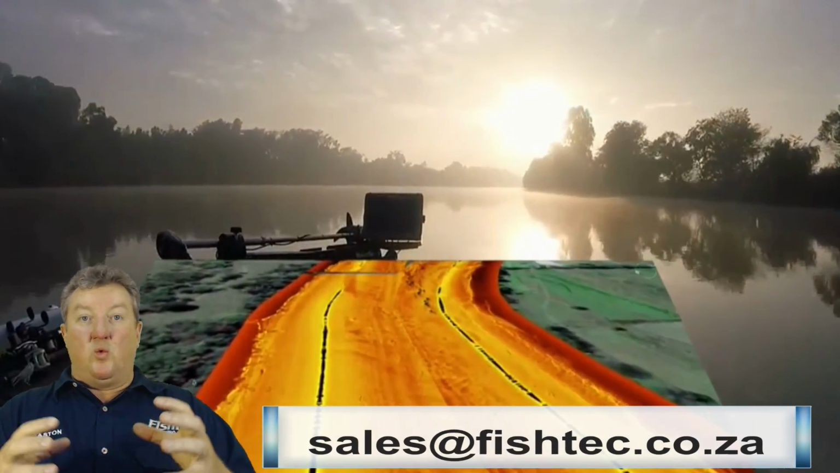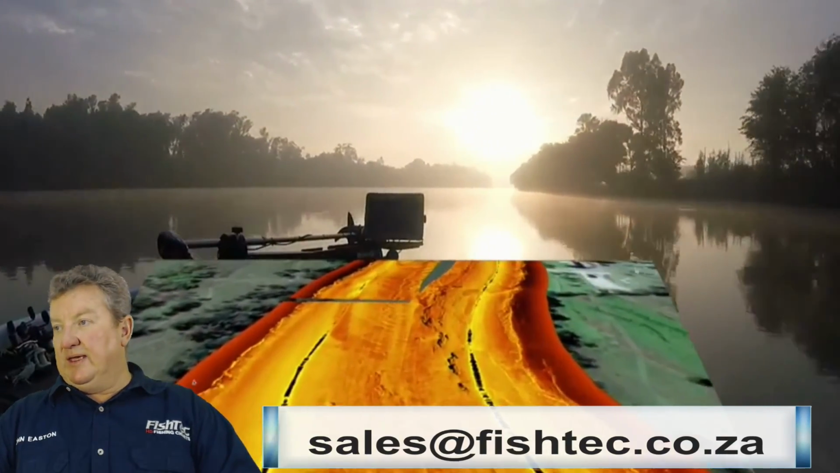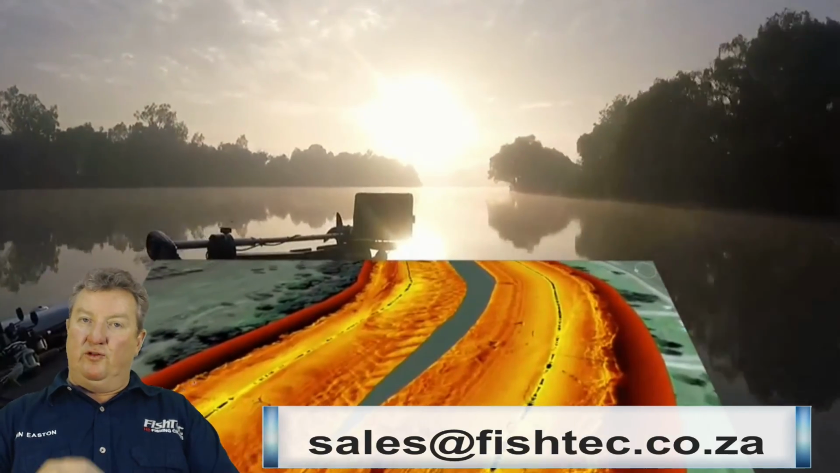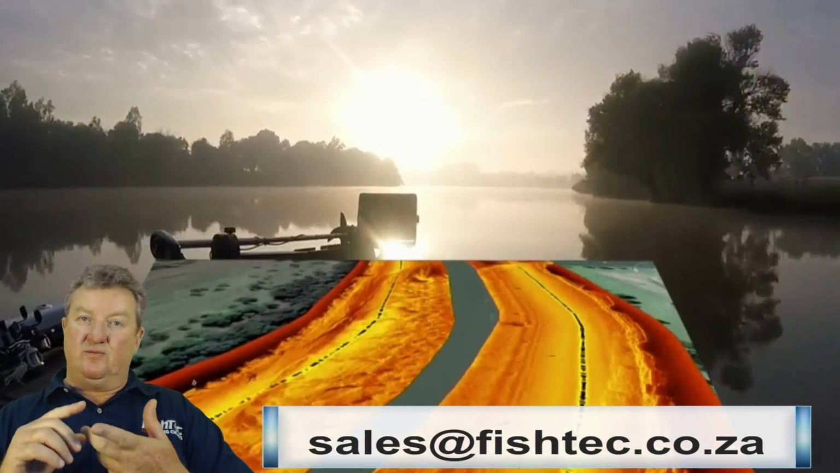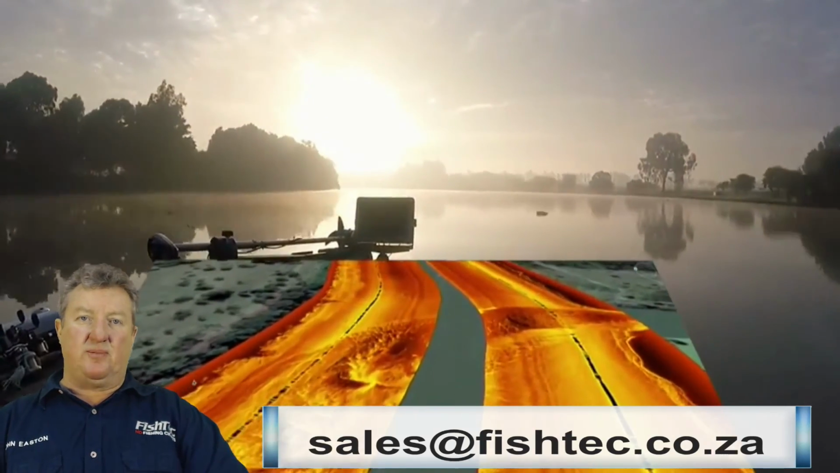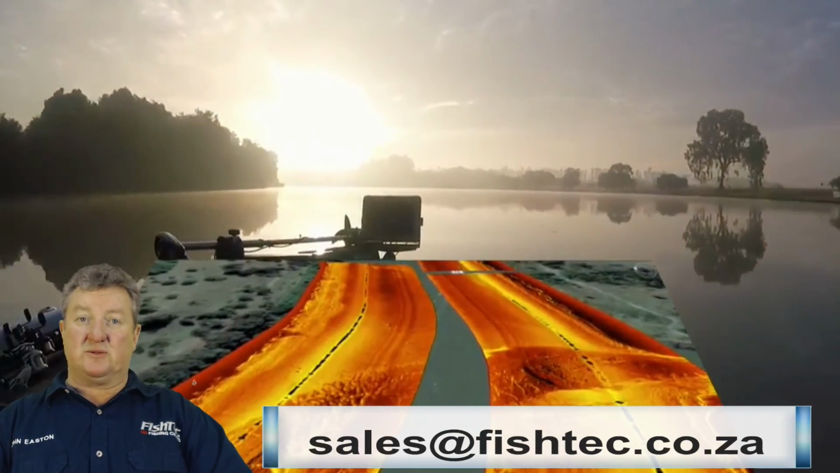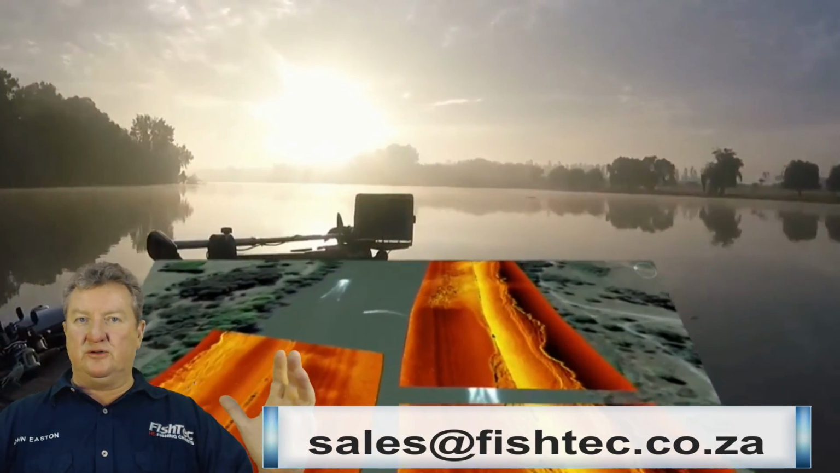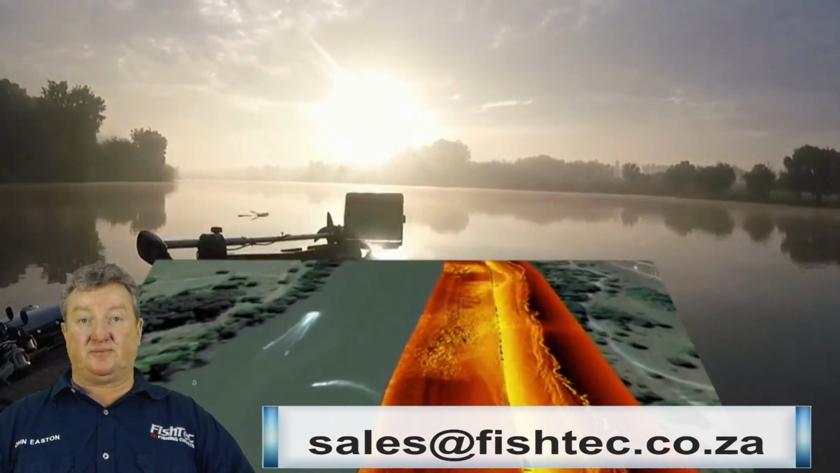So, guys, we want to see the details of big units. The detail that we get out of the new technology today, out of the charts, as you can see the type of resolution we get out of the charts, the type of imagery. We want resolution, we want size.